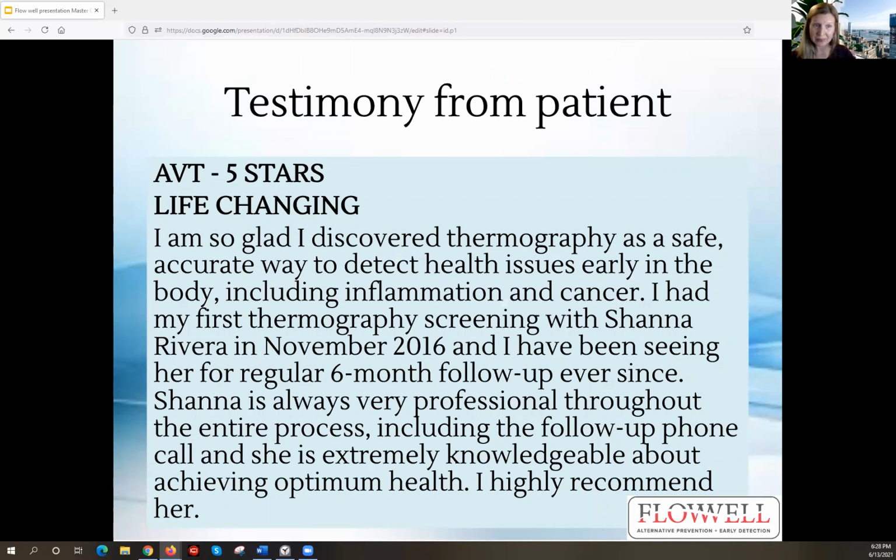Here's one of our testimonies from one of our patients saying that thermography has been life-changing, and I hear this all the time. People come in, seeing yourself thermographically is a very powerful visual to convince you that you need to make some adjustments with your lifestyle. So this patient said she's so glad she discovered thermography as a safe, accurate way to detect health issues early in the body, including inflammation and cancer.